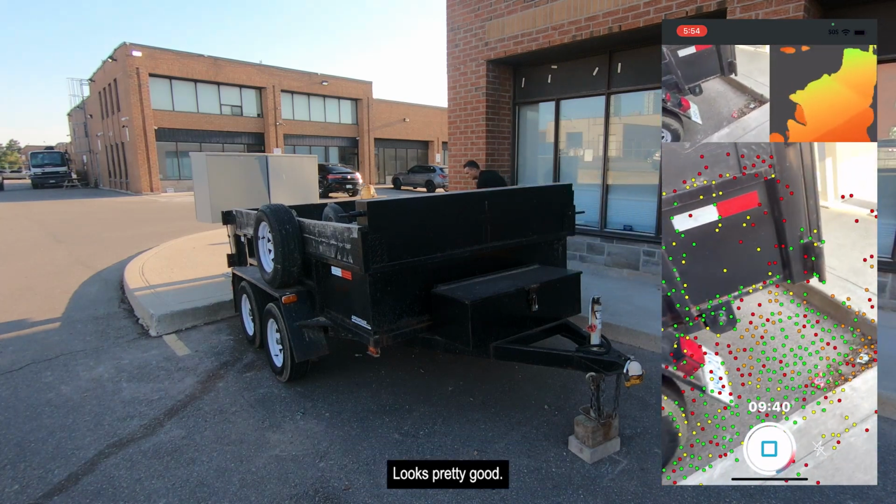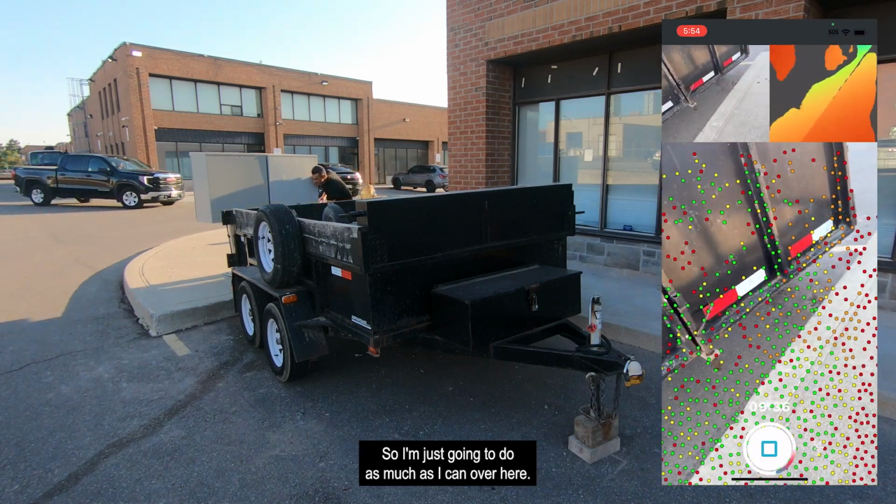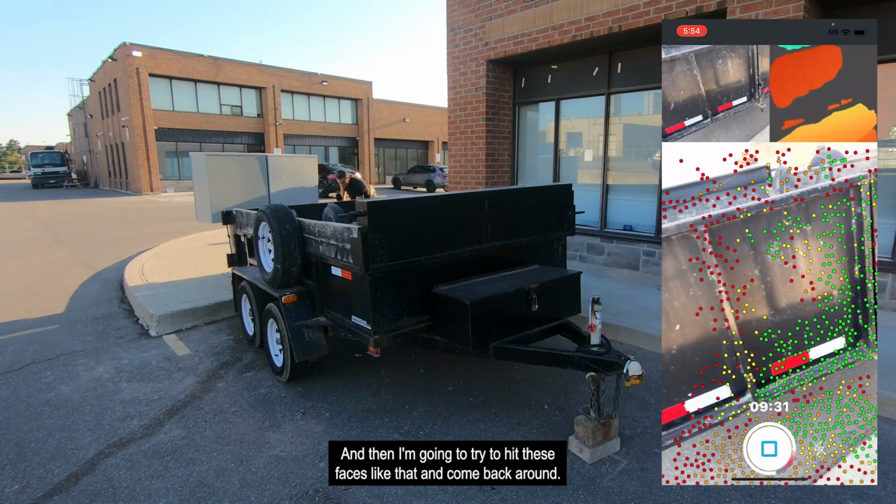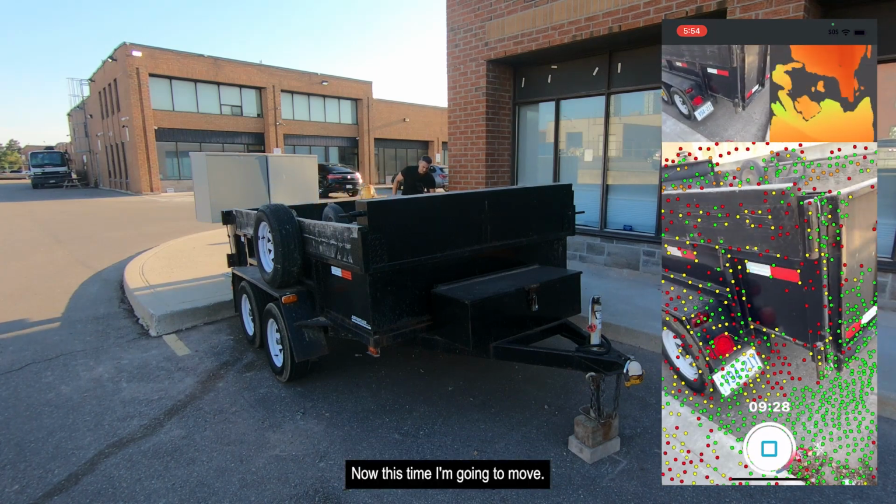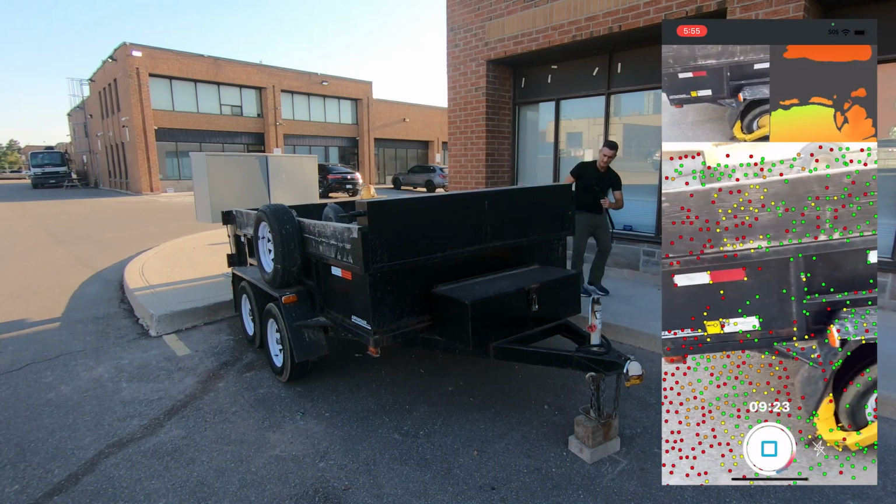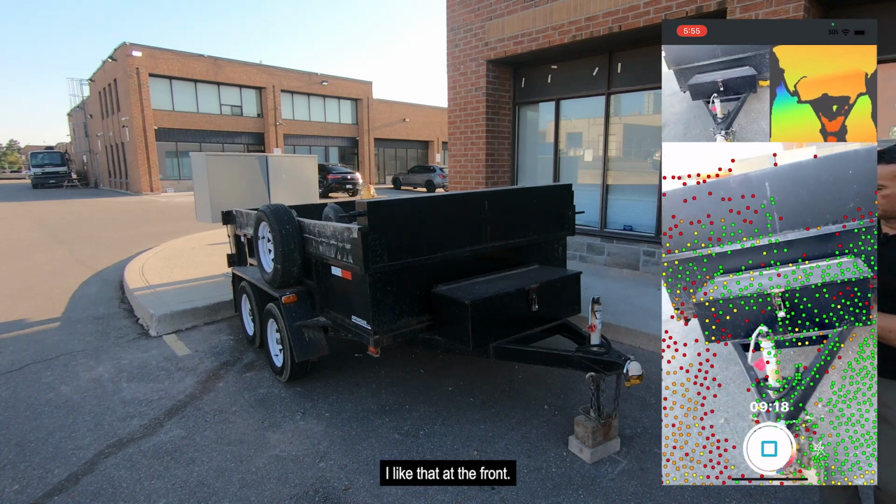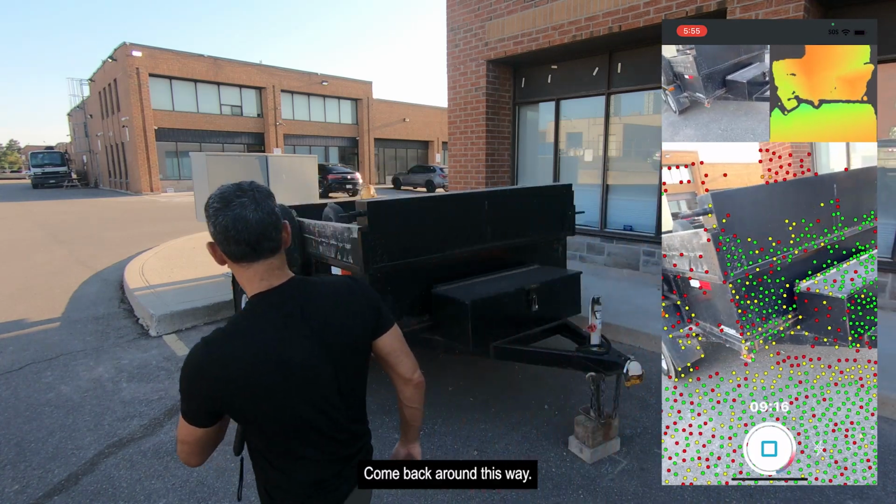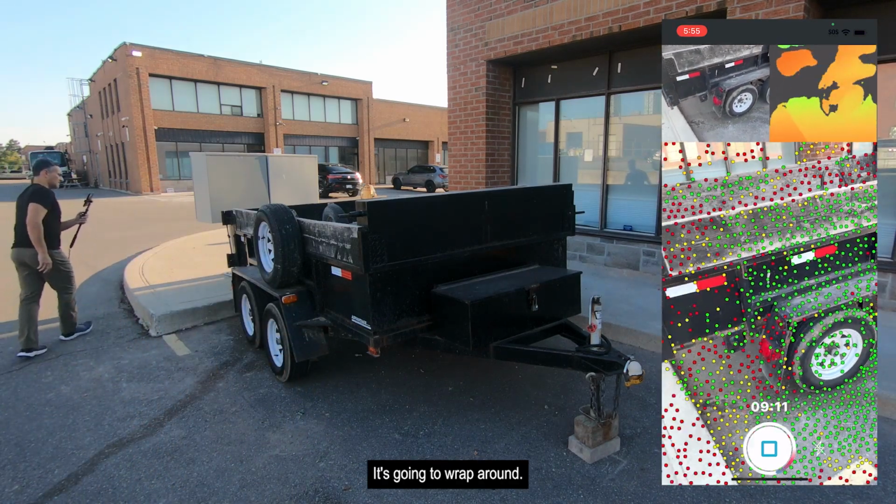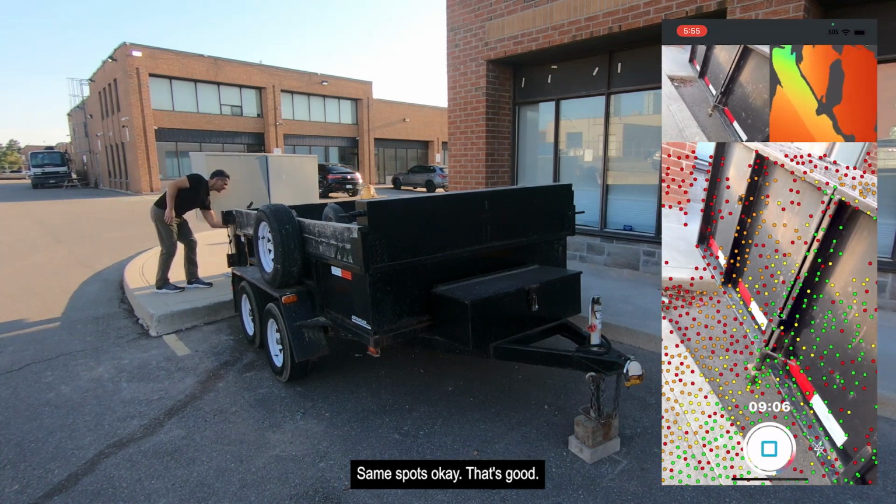Looks pretty good. And on this side, I'm gonna pretend that I can't squeeze all the way in there, so I'm just gonna do as much as I can over here, and then I'm going to try to hit these faces like that and come back around. Now this time I'm gonna move, you can see I'm up a little bit higher, I'm trying to hit the sides. Okay, that's pretty good. Like that, hit the front, come back around this way. All right. That's good. I'm gonna wrap around, make sure that I get that overlap to where I was before, same spots. Okay, that's good.